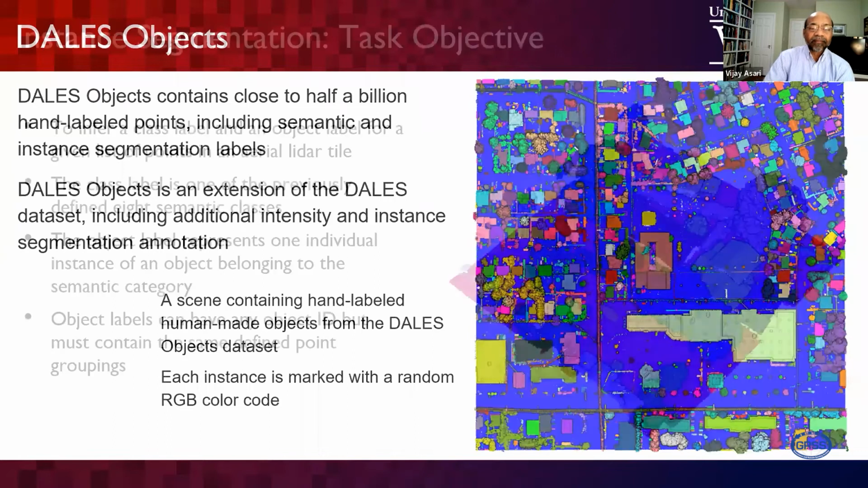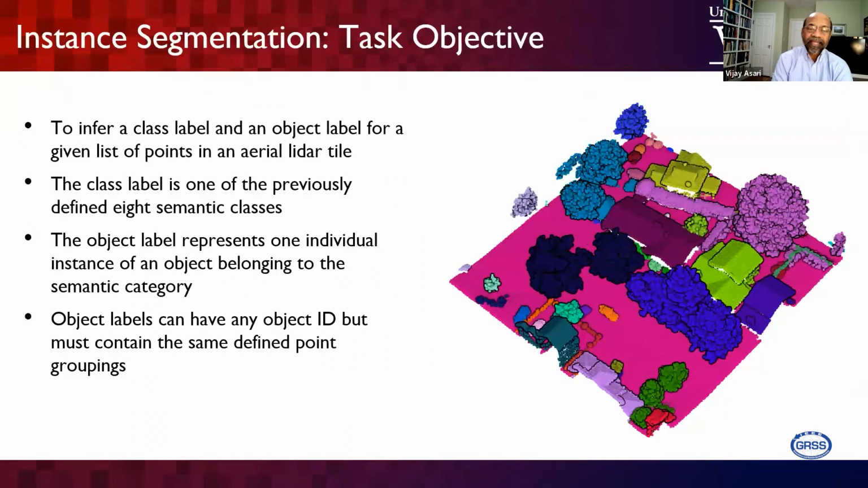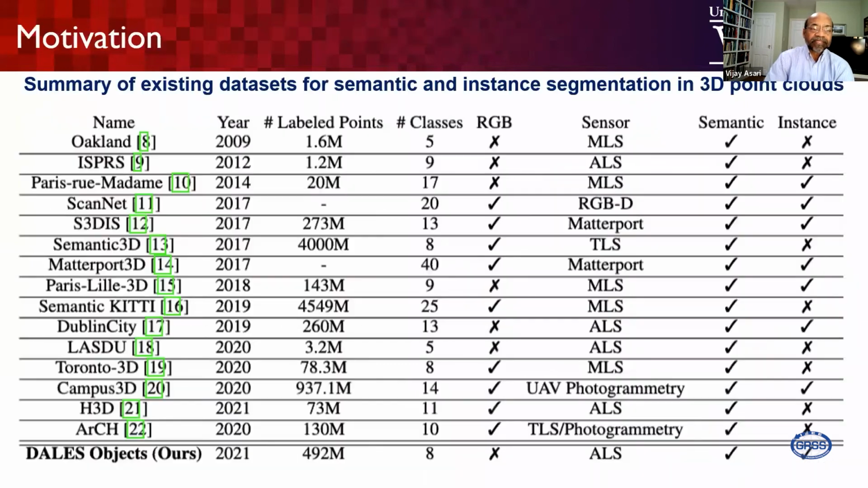So we used the DALES itself for labeling the object categories as a single entity. Each object is identified with an ID as a single entity and labeled. And this DALES objects is also available on our same dataset website.